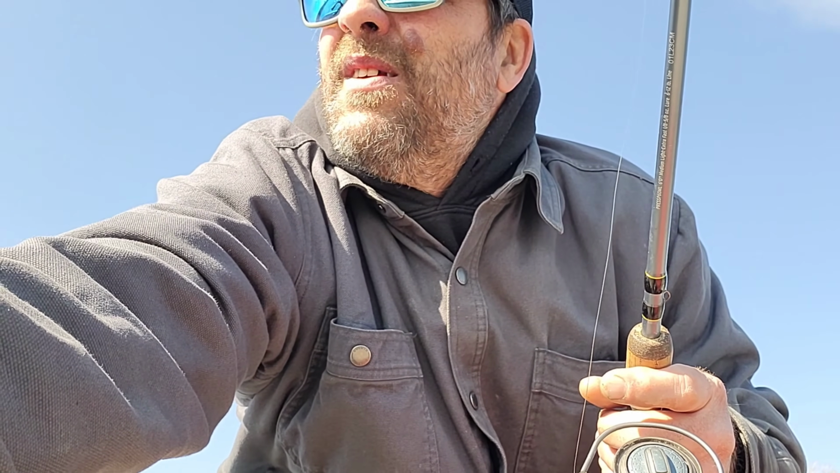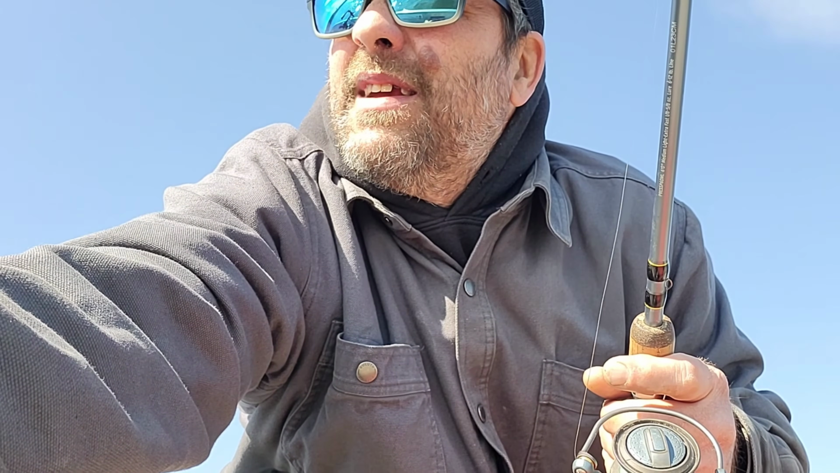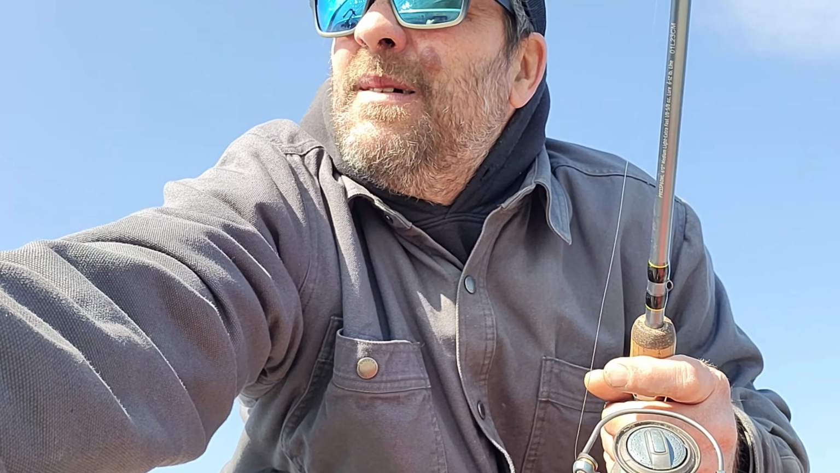Well, I'll keep looking for crappies, let you know if I find any. But so far, it's been fun. It's a nice day out. It was only supposed to get up to 50 today, but it got up to 58. And the wind died down now. It was blowing pretty hard. Now it's calming down. So we'll see if I can find some crappies and have a crappie dinner. We've been out of fish for a month.